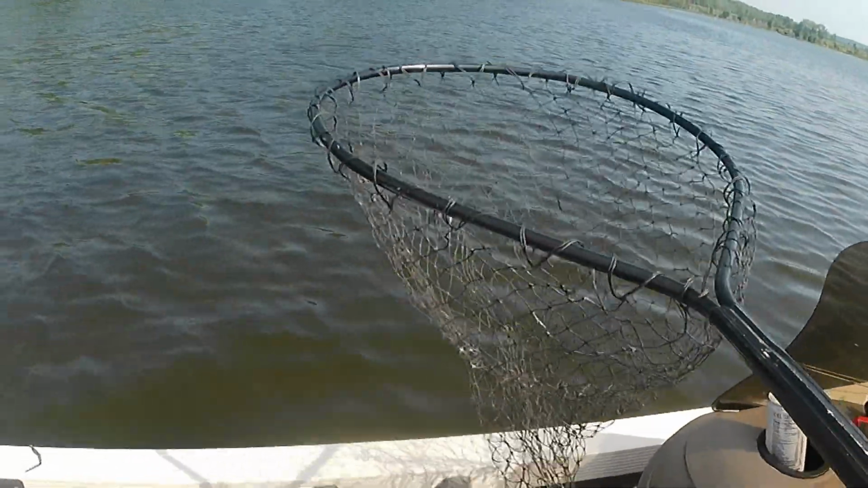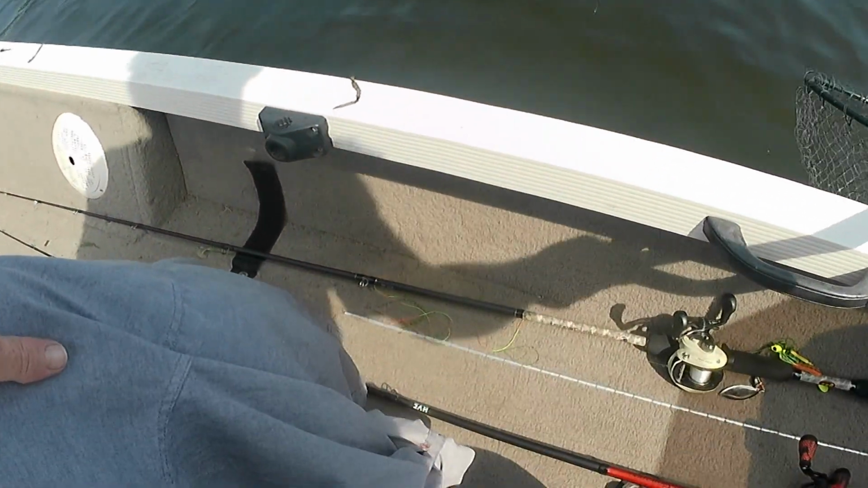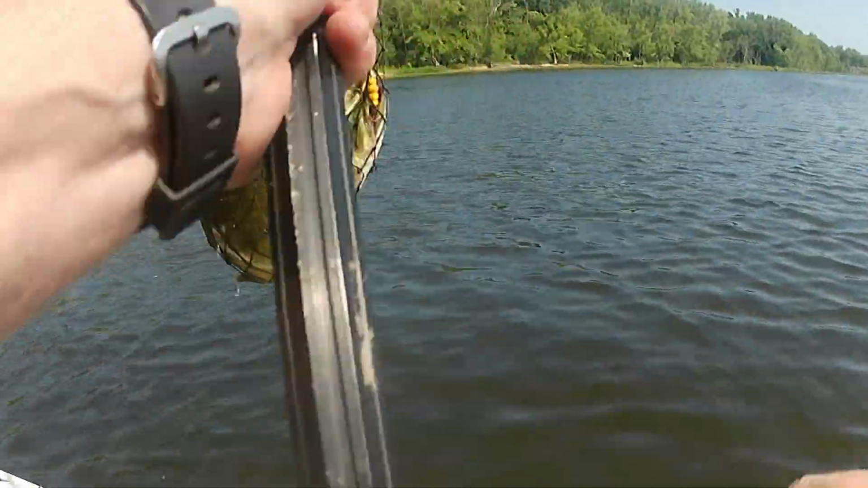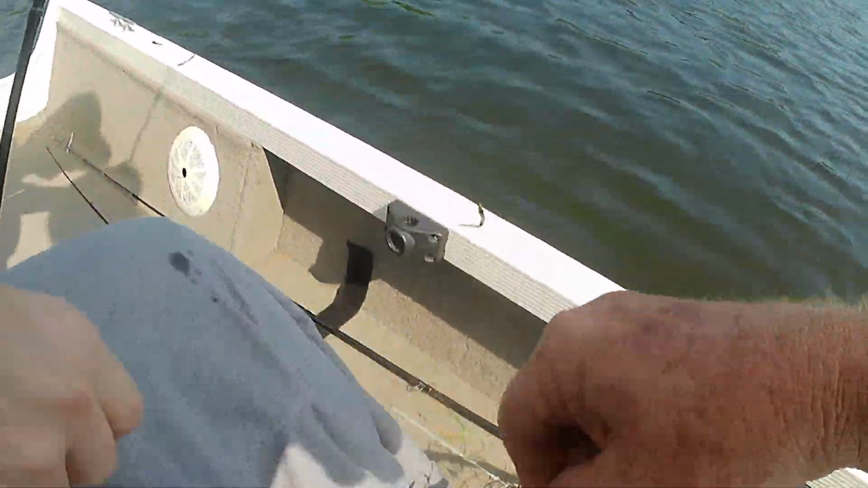Looks like a good one too. And there we go. Yeah. There we go. Derek just showed that the Smartstrike does work. And he has treble hooks. Works.